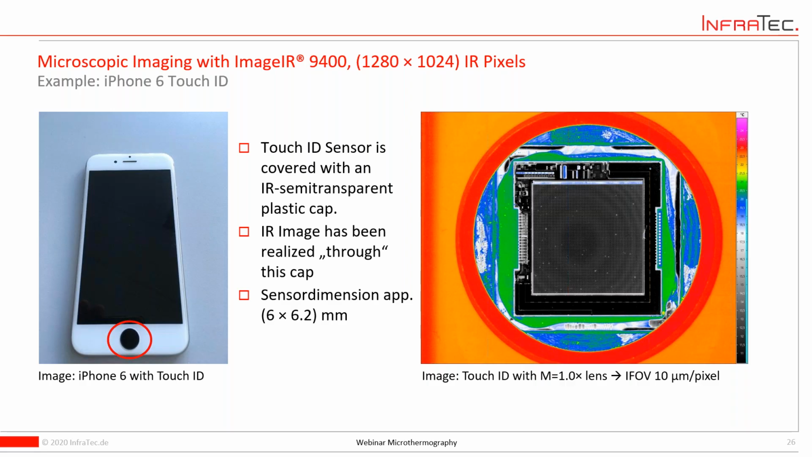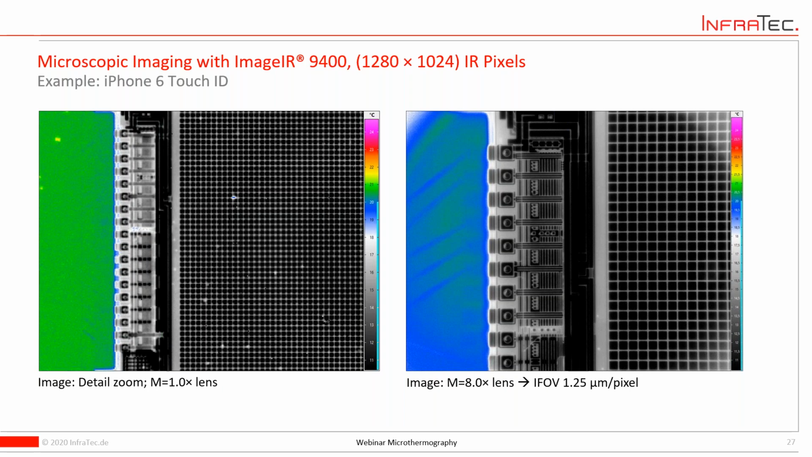And the first image here is made with an MX1, so you have a pixel size of 10 micrometer here, but of course you can digitally zoom in to the details and see how such a sensor looks in detail.